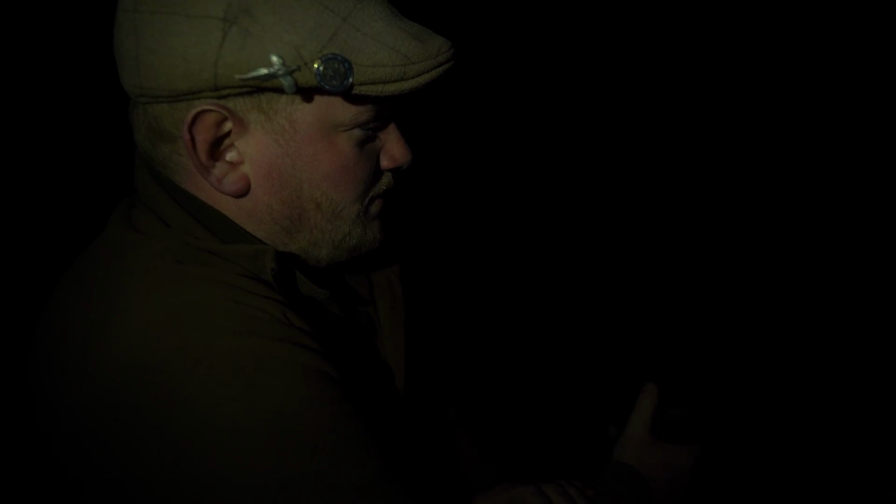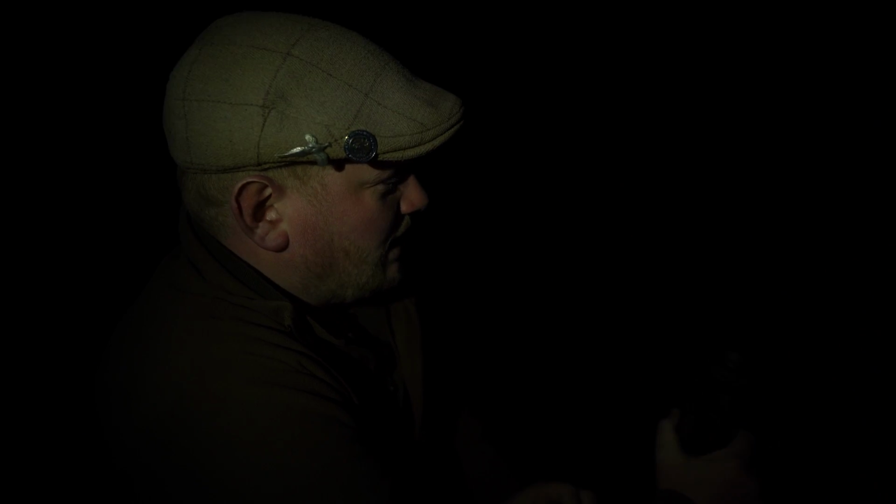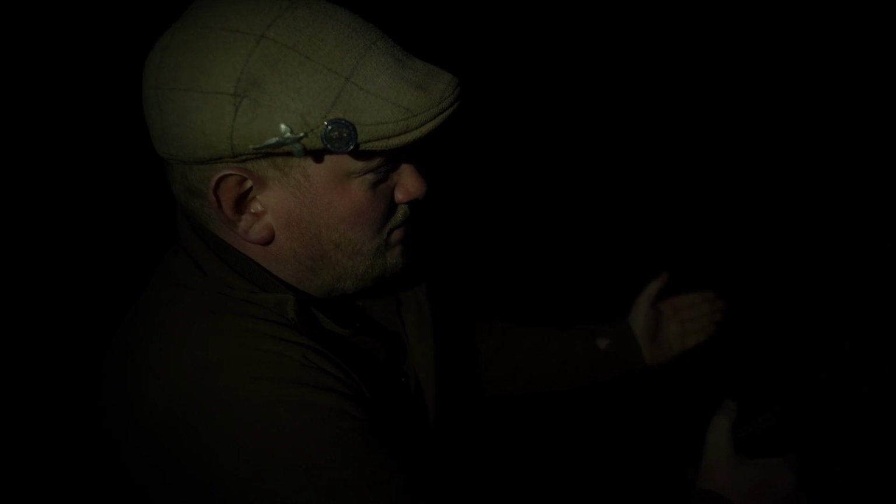And I've just been watching this wood on the left, and as I was flicking around, a fox came out on the left hand side, and there's a narrow track. By the time I managed to go from the Pulsar spotter to the scope, it had just gone into the strip of game cover we've got, and I've lost it. So we're going to give it a bit longer and see if he reappears.